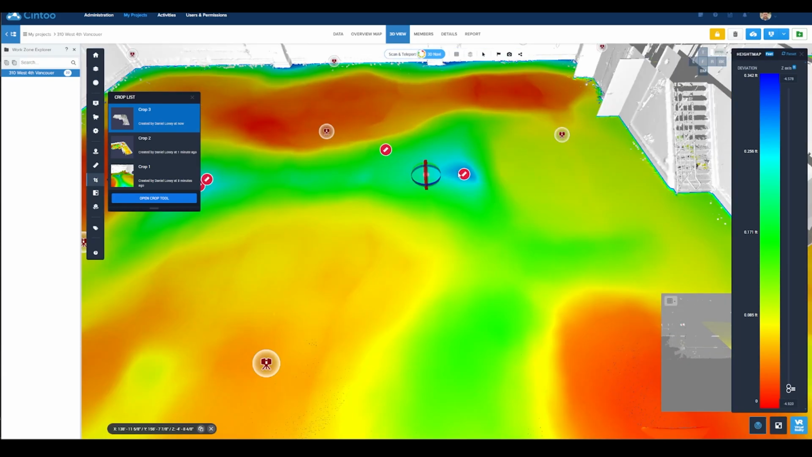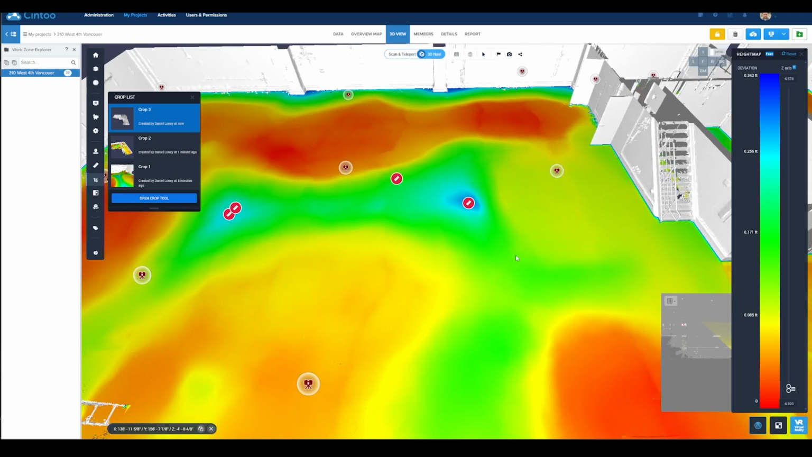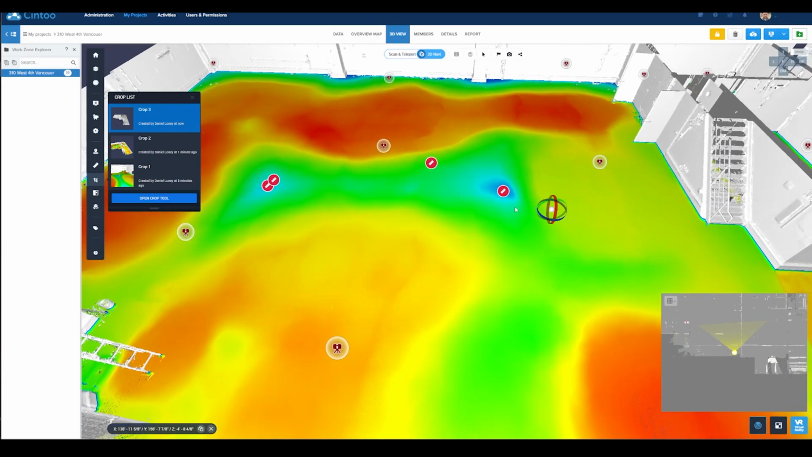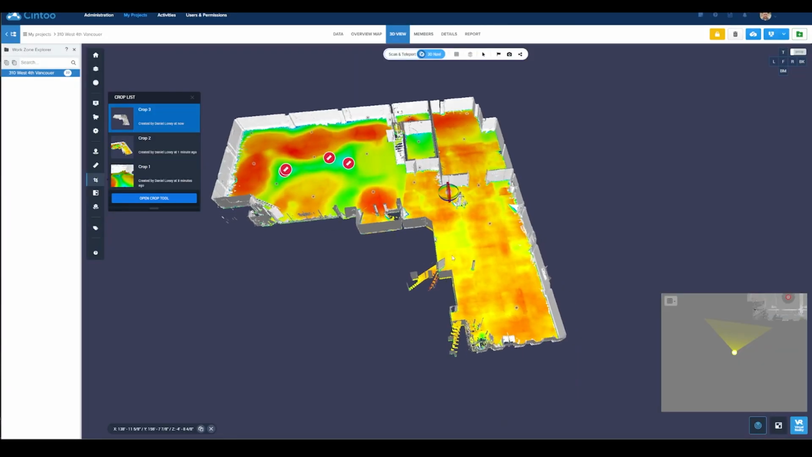Okay. We have our maximum highs and our maximum lows, and this is going to give us a really good visual cue of what's going on in the space. We can close this for right now. And so if you look through here, we can look at the whole warehouse as a whole.